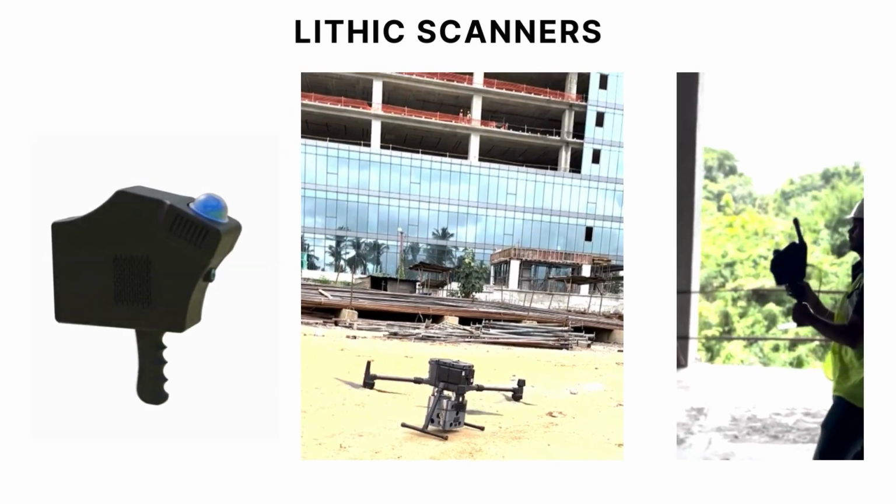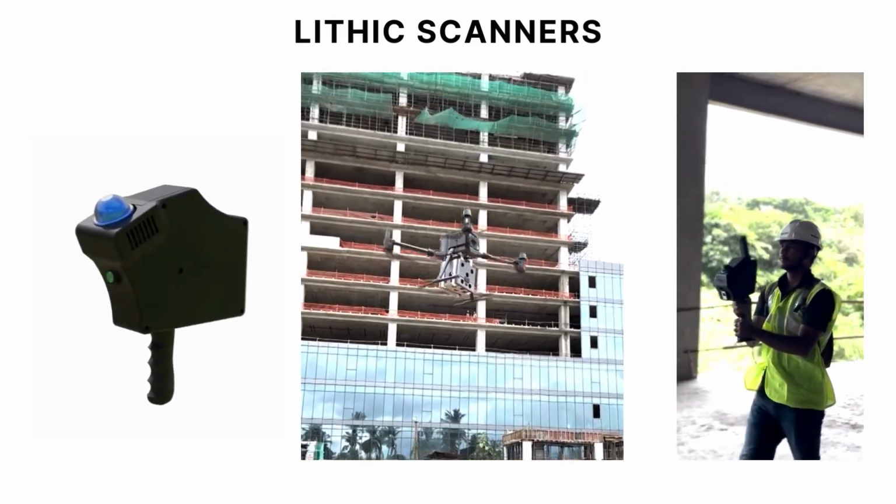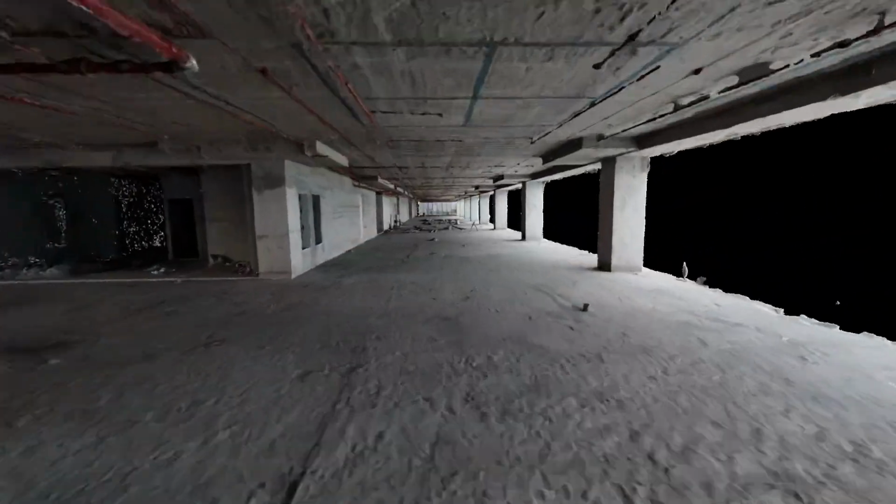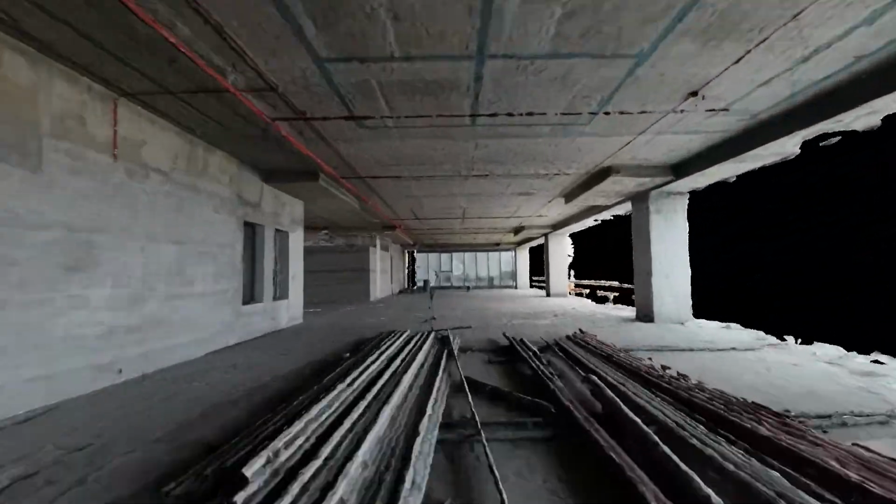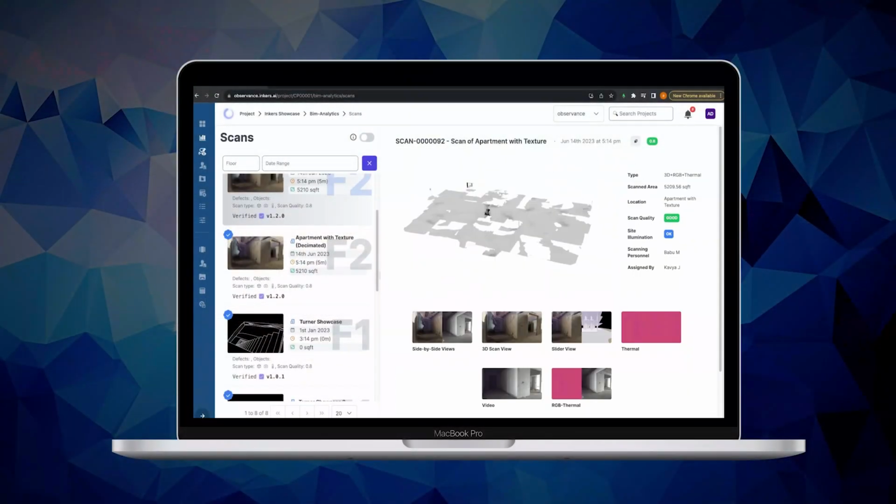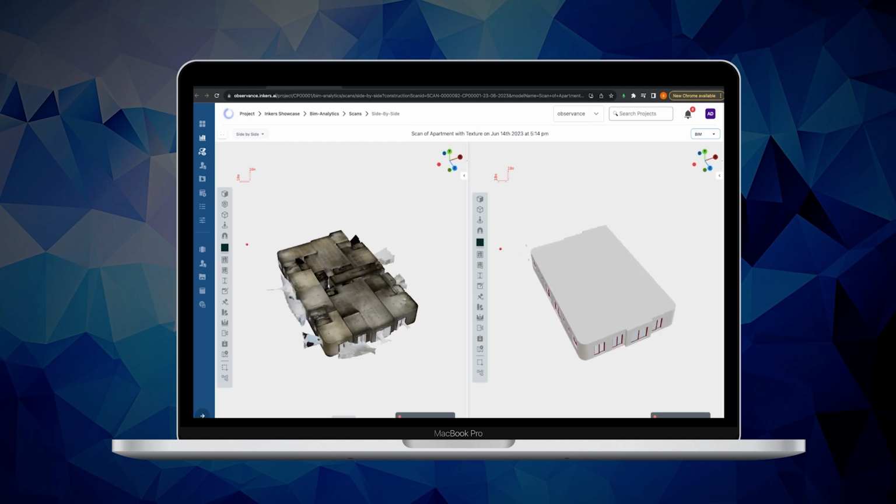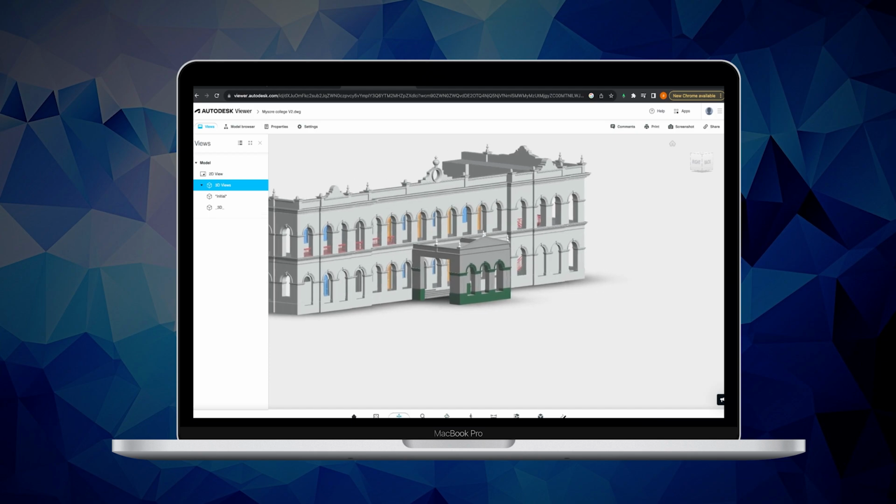Kick off with precision data collection using our state-of-the-art LiDAR scanners, available in both handheld and drone configurations. Within hours, Observance's advanced algorithms process this data, transforming it into a highly detailed 3D model of your construction site. Access this 3D model from anywhere, anytime through our user-friendly website. It's fully navigable and even compatible with popular web-based viewers like Autodesk.